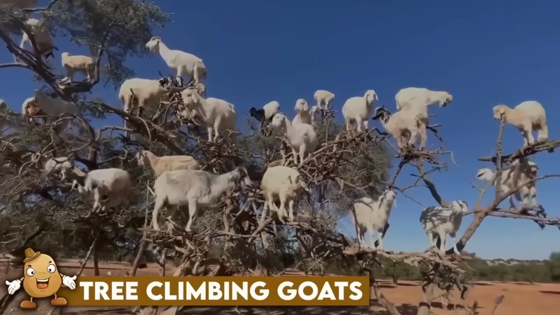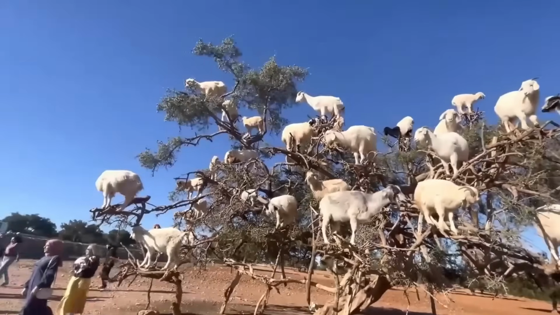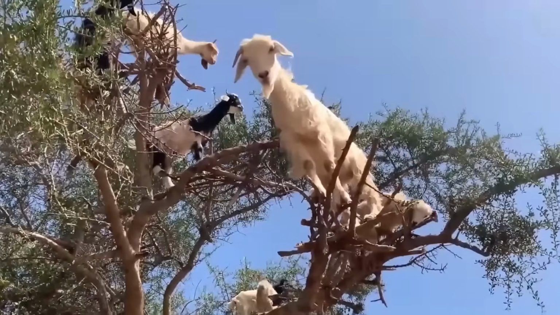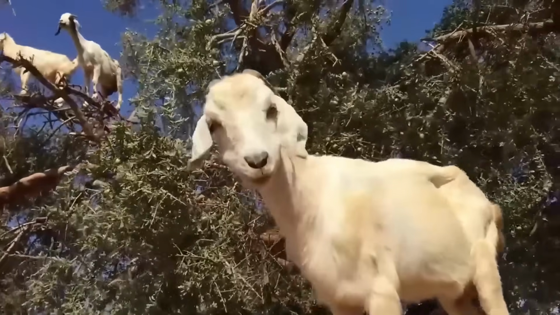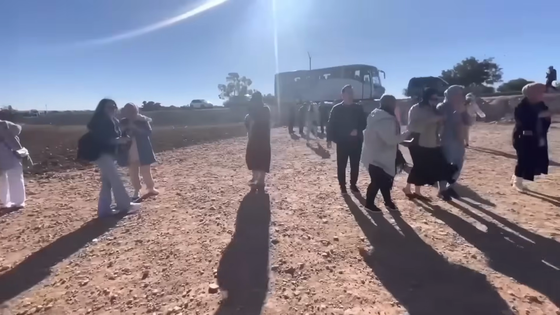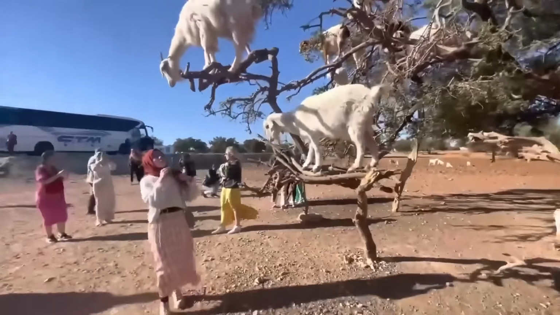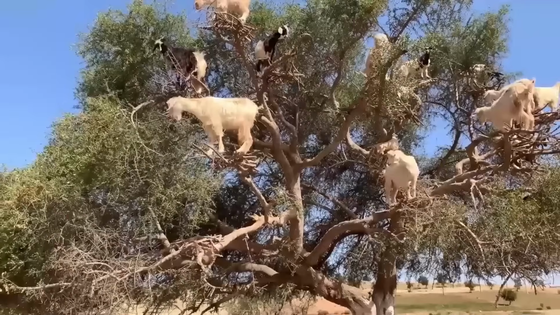Tree climbing goats. As much as it looks like a spectacle to us all, watching these goats prefer to be high on the trees instead of the ground, it sometimes becomes difficult for the herders, as when the stubborn goats refuse to come down, they themselves have to go up on the tree and make them come back. Morocco's tree-climbing goats have made headlines in recent years, often described as a natural phenomenon unique to the North African nation. Their climbing is instinctual to an extent. The goats are attracted to the fruit and organs, and agile as they are, will clamber up to reach the pulpy treats.